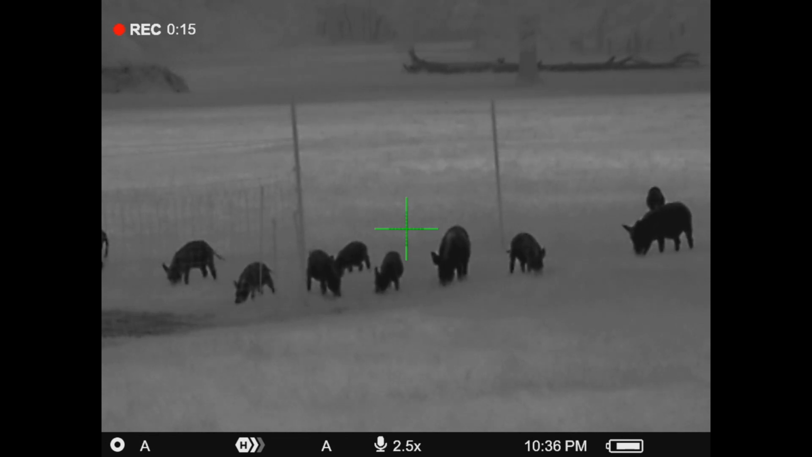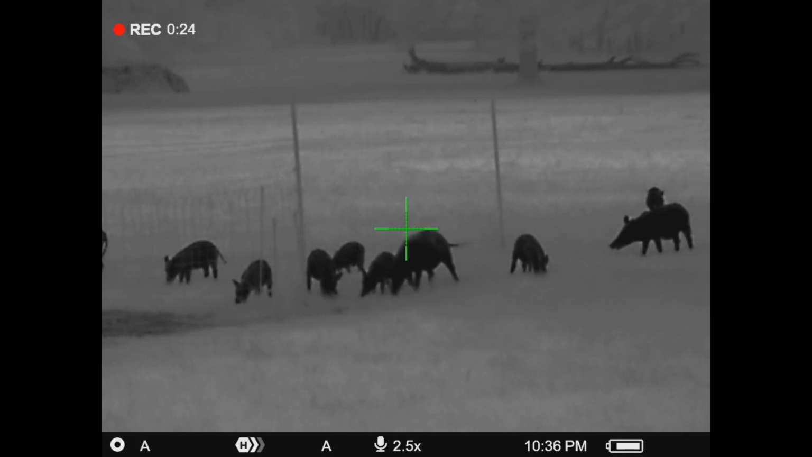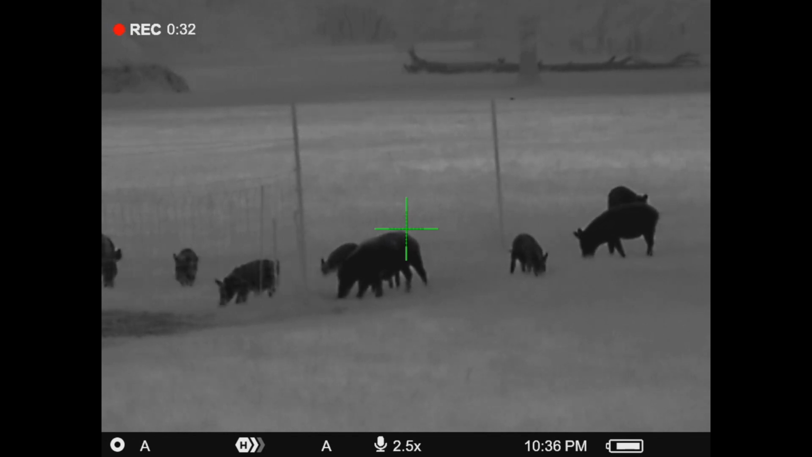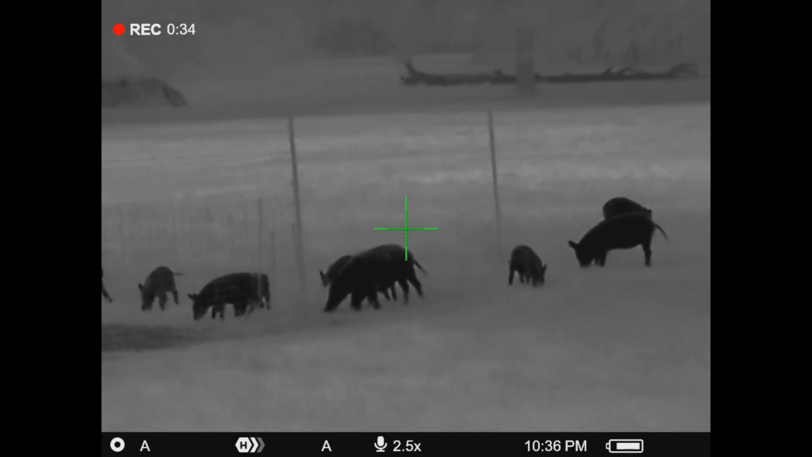Okay, as far as detection range, it says it's got a 1,475 yard detection range. And let y'all know how that's rated and how the manufacturers come up with that. Basically, it's a 6 foot tall target standing out there at a certain range. So they say that you can see a 6 foot tall target at almost 1,500 yards.